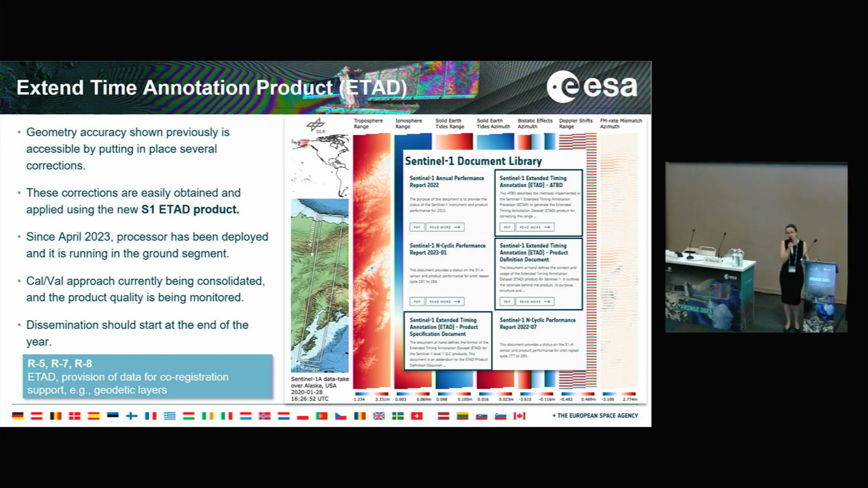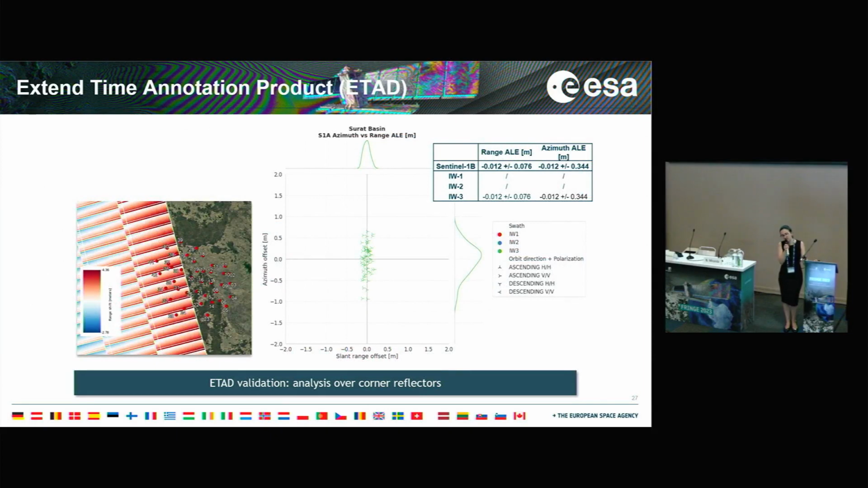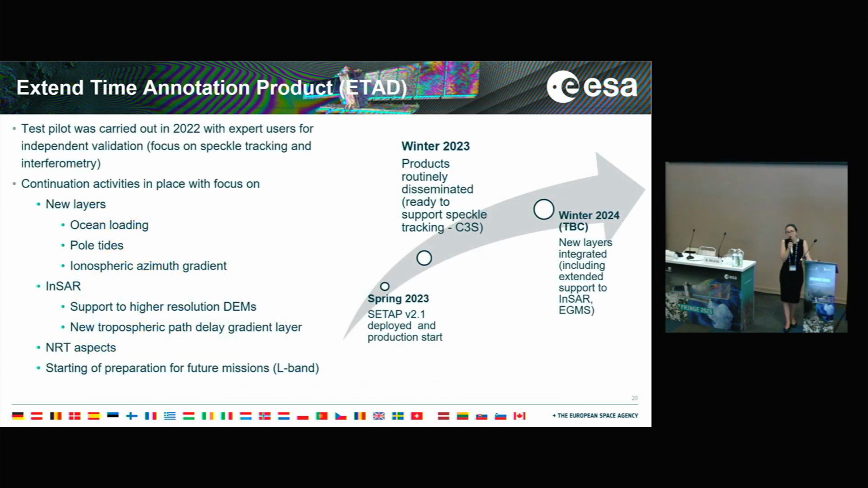In the Sentinel Online document, you can see several documents, including the ATBD and the product specification, and there is also a poster about the product. We have done some validation using the product, and you can see that we achieve results which are similar to our specific tool for the absolute error analysis. We currently continue the activity doing some interferometric analysis, and we are looking specifically at the provision of additional layers in order to make the correction as complete as possible.